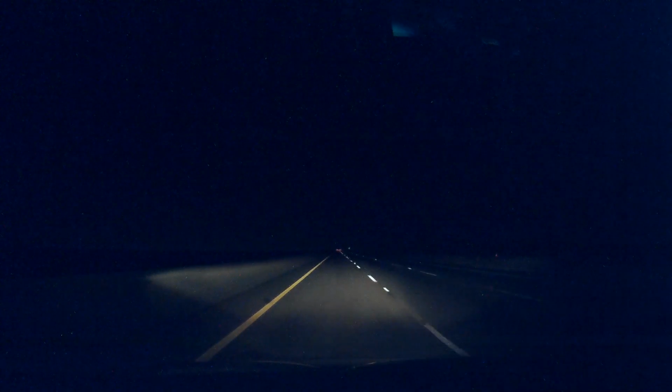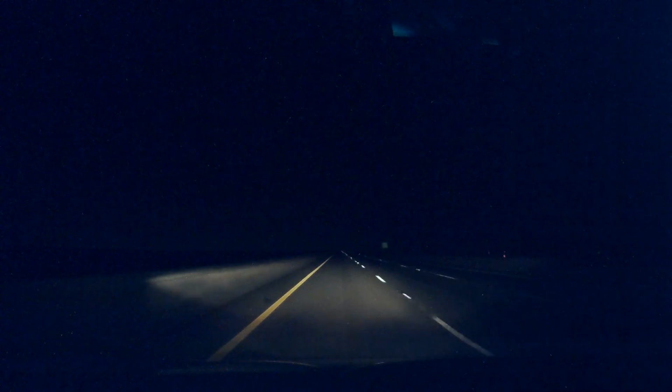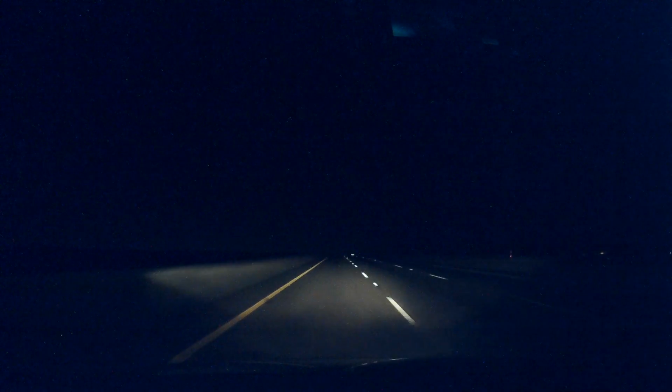So we've kind of made a very big loop around part of the city. We're roughly heading back the way we came, just on a different road, different highway.